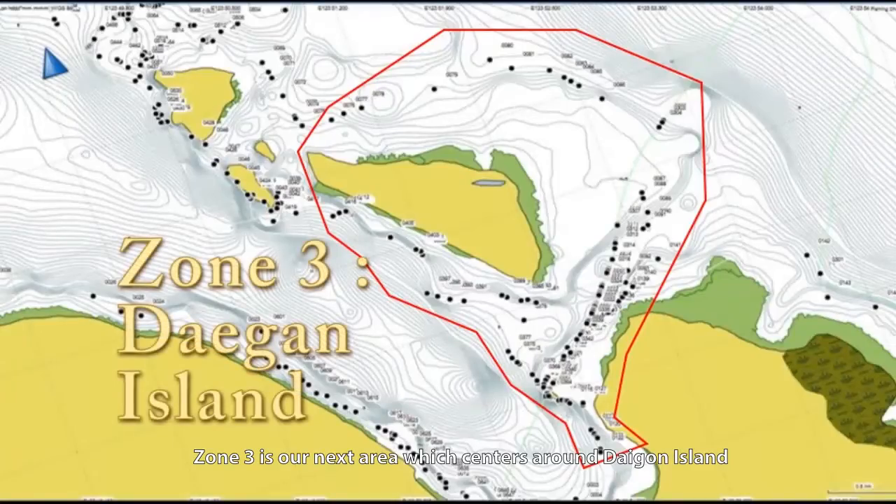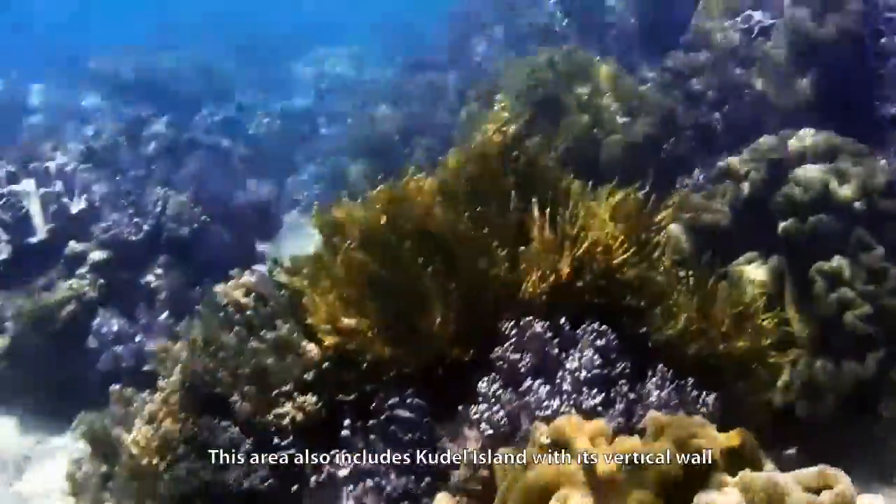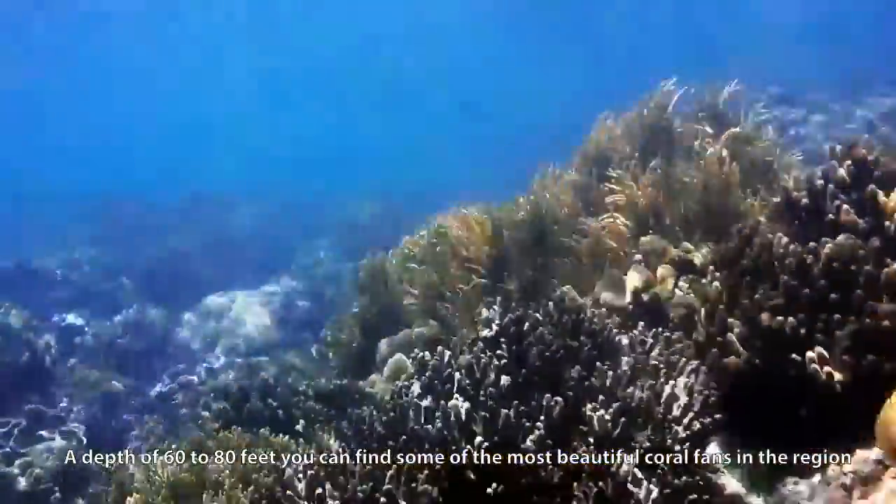Zone 3 is our next area, which centers around Daigan Island. This area also includes Cudao Island with its vertical wall. At depths of 60 to 80 feet, you can find some of the most beautiful coral fans in the region.